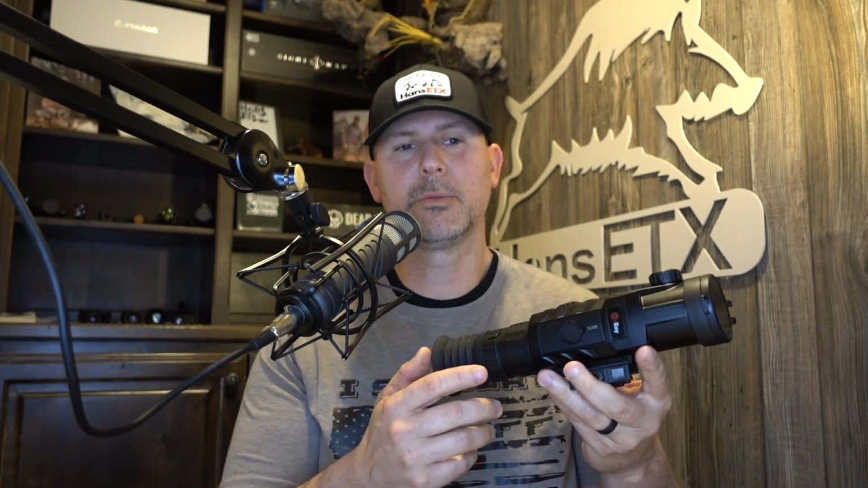And also the extra batteries that you can purchase. The extra battery for this is $169. Thought it was a little on the high end for an extra battery. The good thing is the batteries are widely available, so we have good inventory to get these batteries right away, and you won't have a problem getting it. So that's been a problem with some other scopes, but not this one. So you might say, hey, $169 for an extra battery, that's kind of pricey, but I can buy it and I can get it here tomorrow, and that's a big deal.